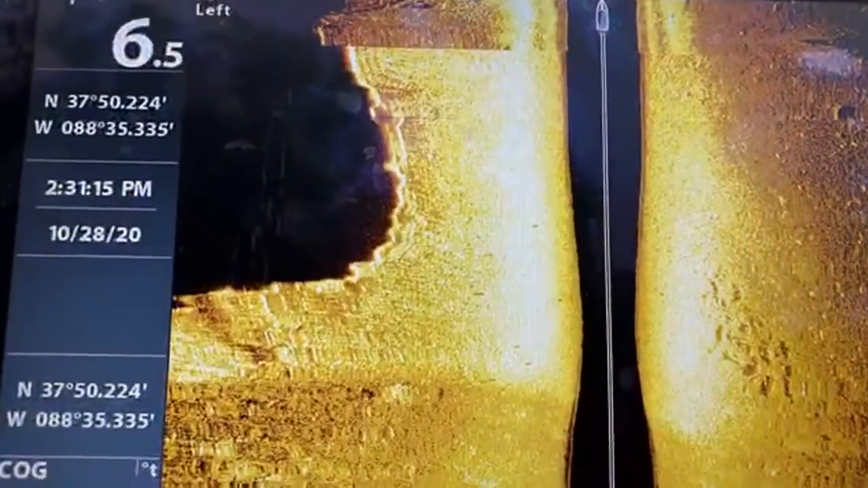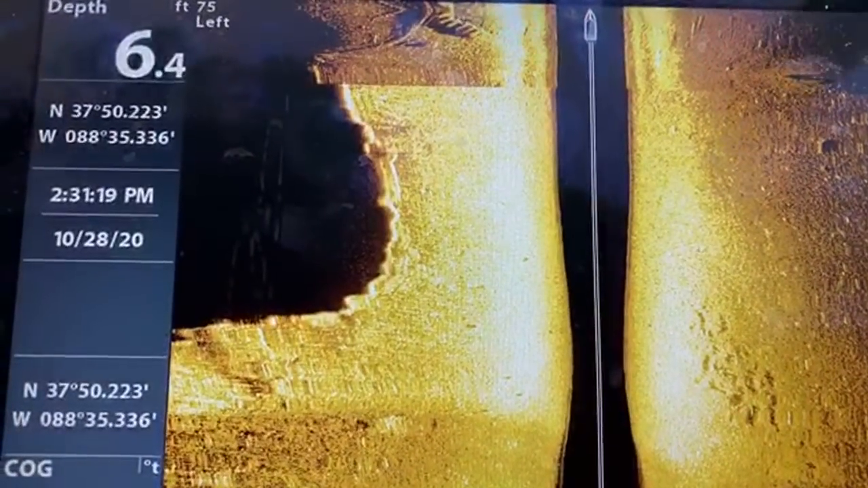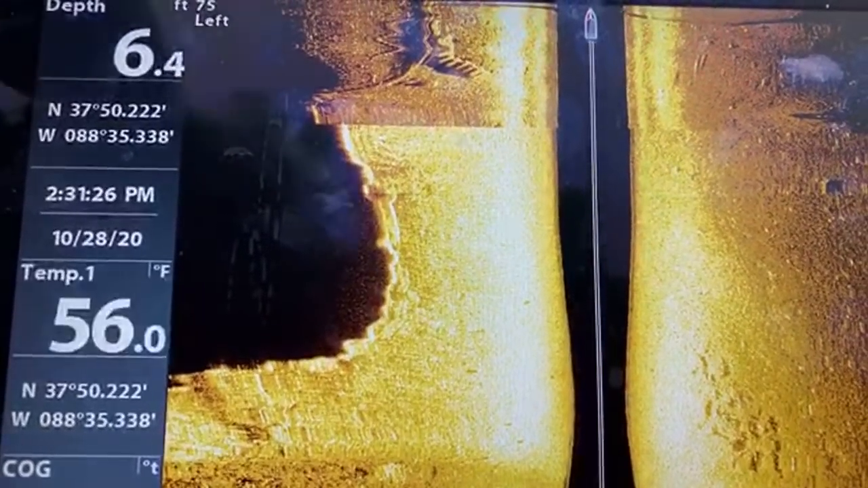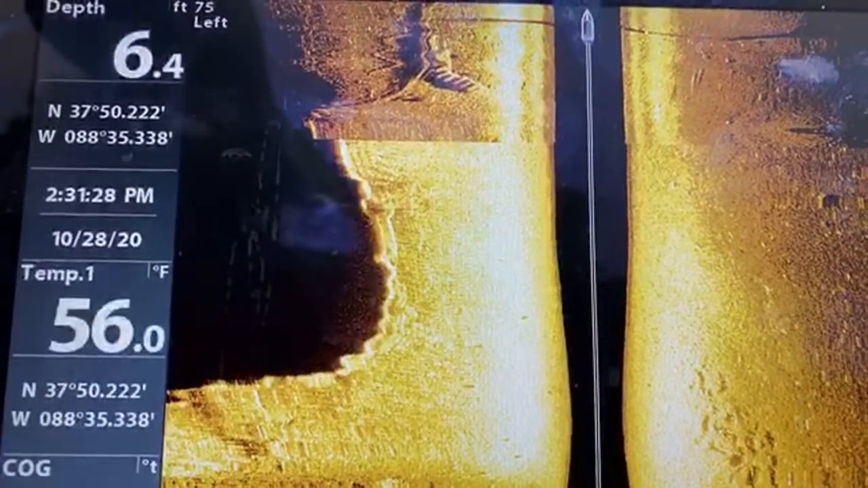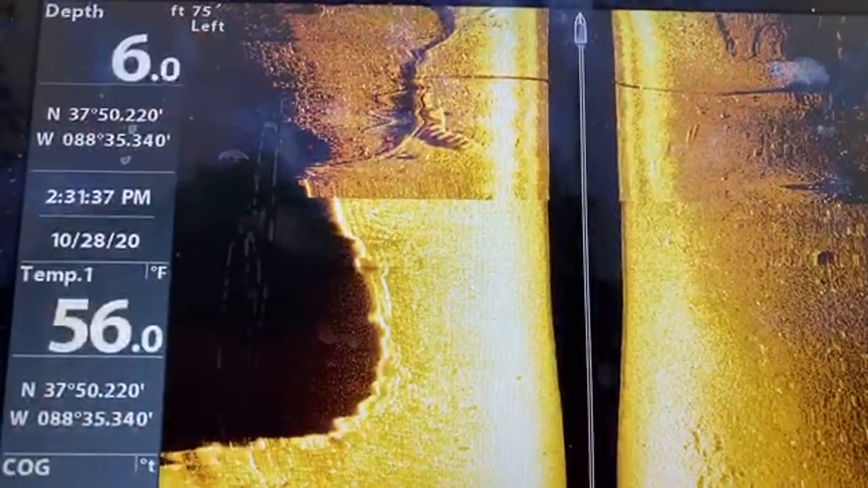We'll go underneath here and see what's underneath. You guys are definitely going to start seeing some crazy stuff. I think I'm going to go back over whatever that is. I think that's pipe. You see this corrugated pipe? I'm thinking that's what that is.